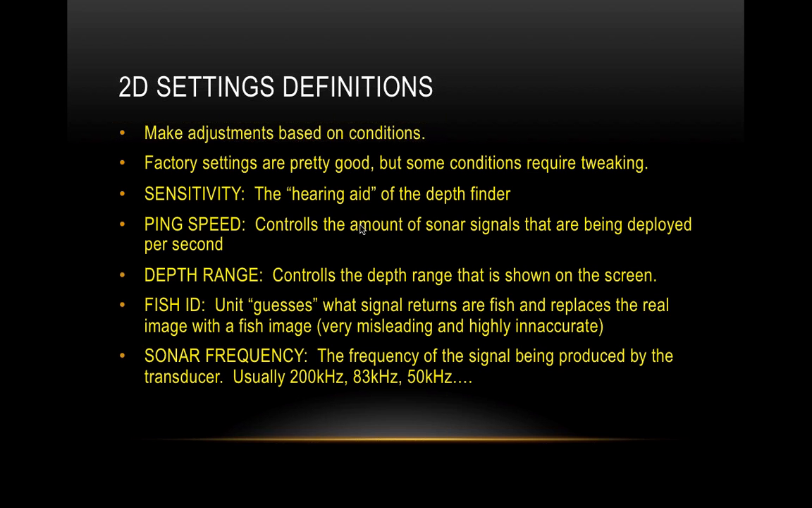So, sensitivity. This is definitely the first thing that we need to talk over. You need to consider it the hearing aid of the Depthfinder, of the transducer. If you had a hearing aid in and you turned it all the way up, you would be able to hear everything. Your ear would just be blown out. You've got all these different things coming in, and you can hear the guy cooking bacon next door, and kids screaming, all kinds of stuff down the road.